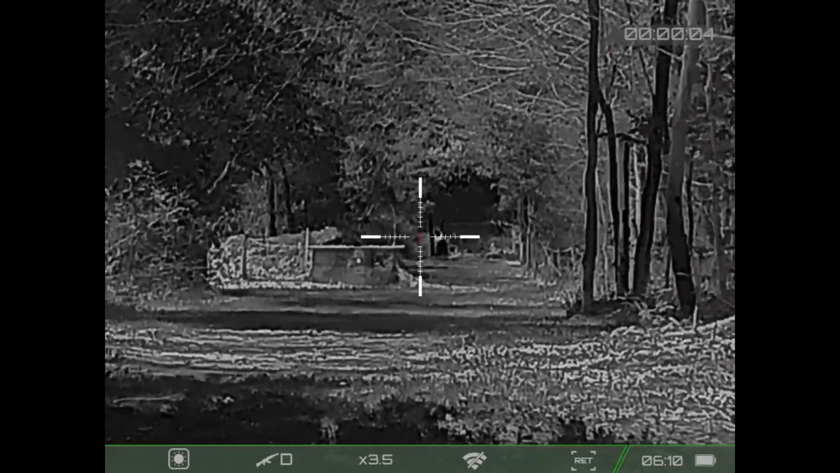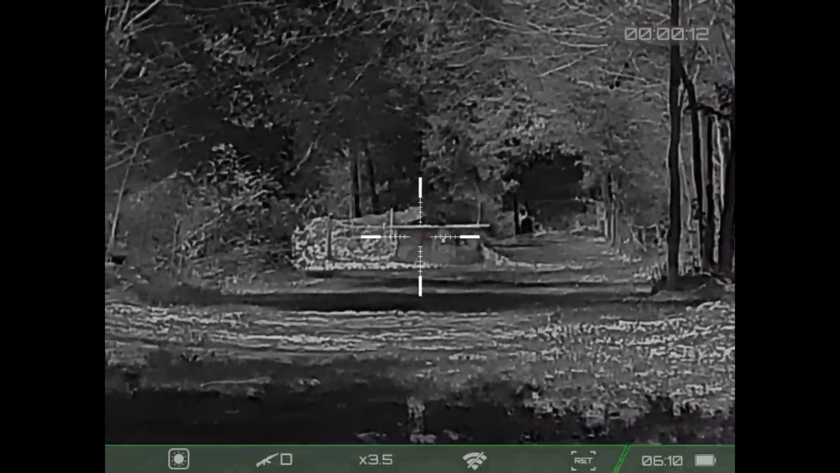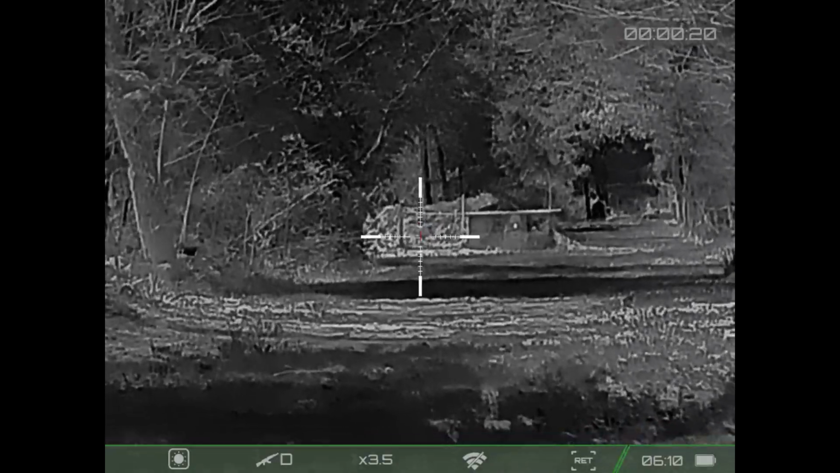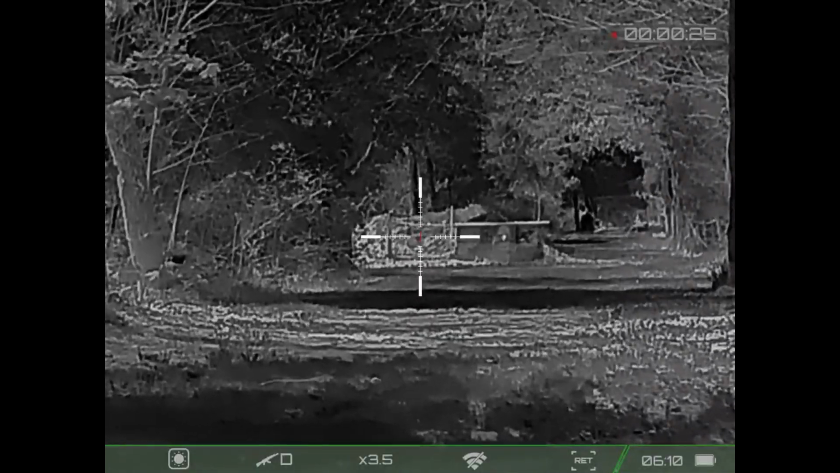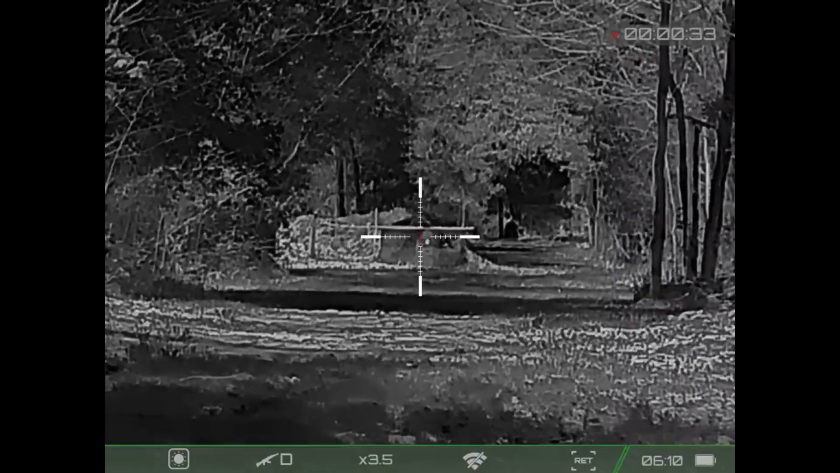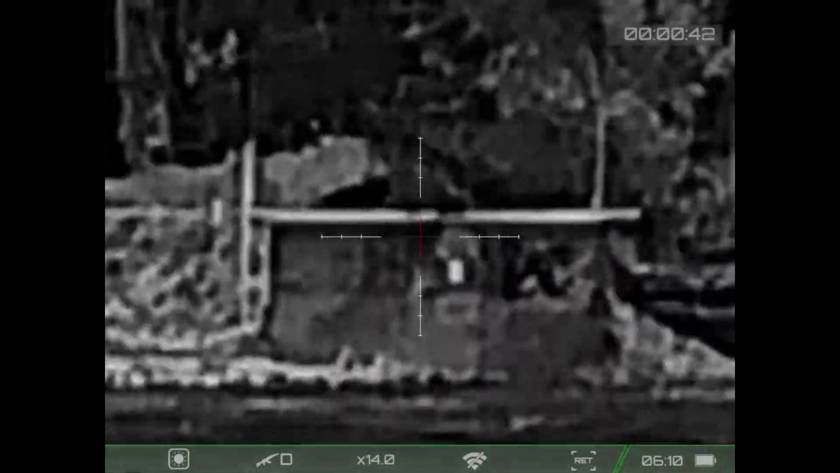Okay, so we got our RIX S3 Storm mounted on a rifle back here at the hide. Go through some of the features and take a couple shots here. So here is the 110-yard backstop. As you can see, one of the little thermal targets right here. I put one on the steel target here. I can still see the steel target. It's probably radiating maybe some heat. I can still make it out, but obviously it's not as clear as the thermal target here, but you can still see it. Now, here is 7 power, and then there is 14.